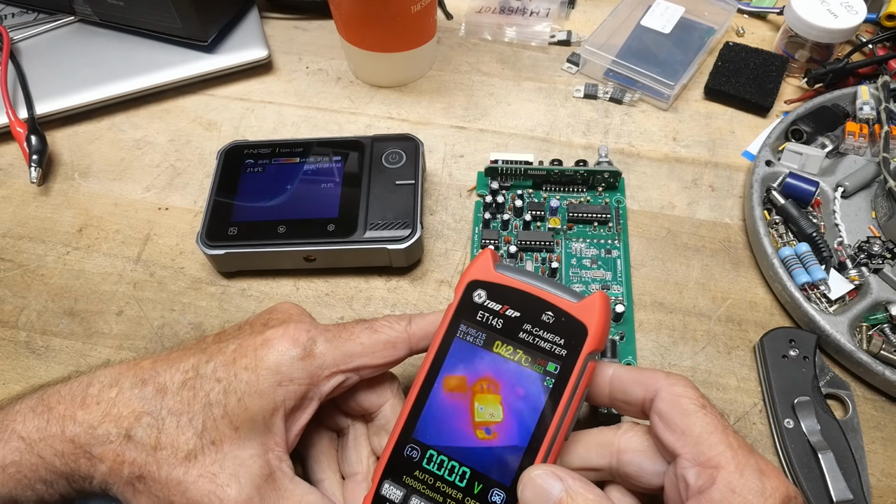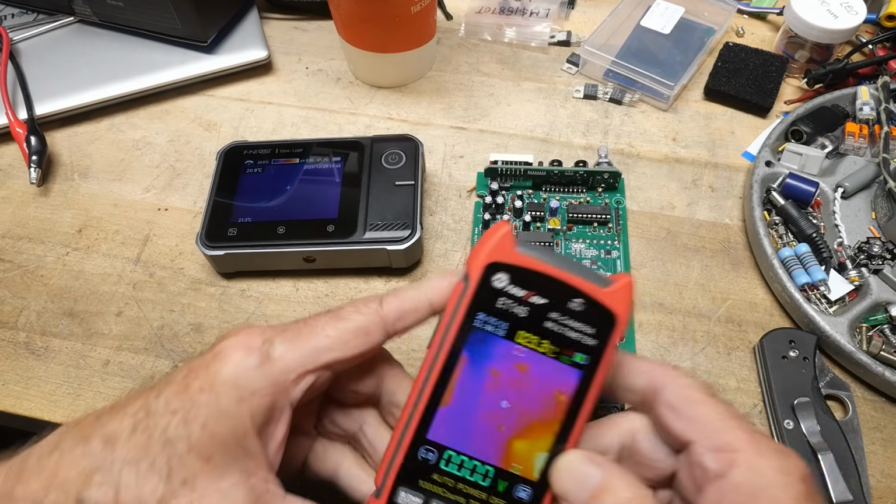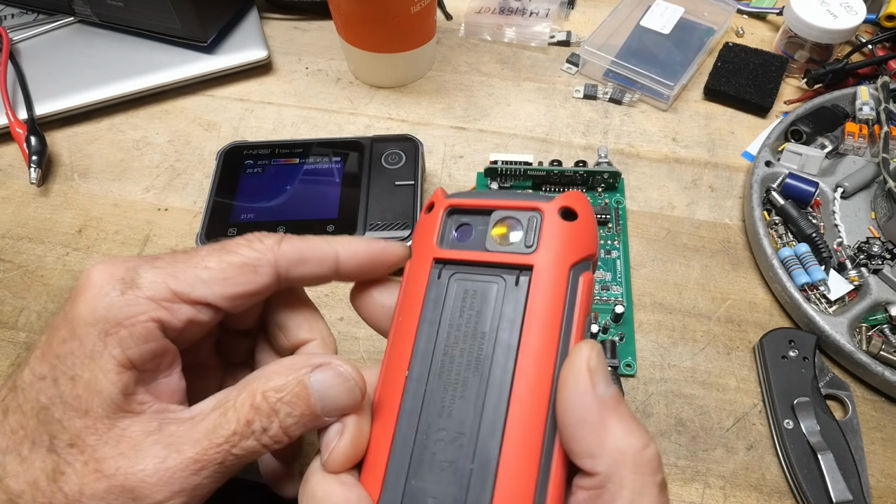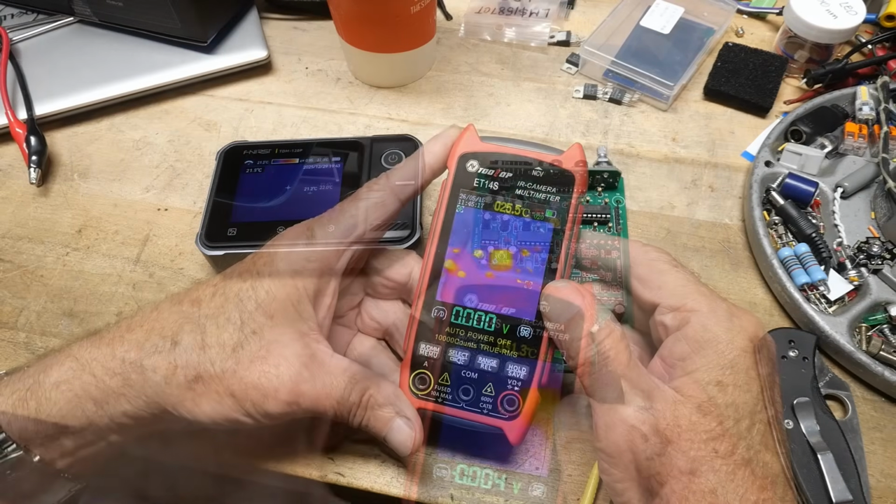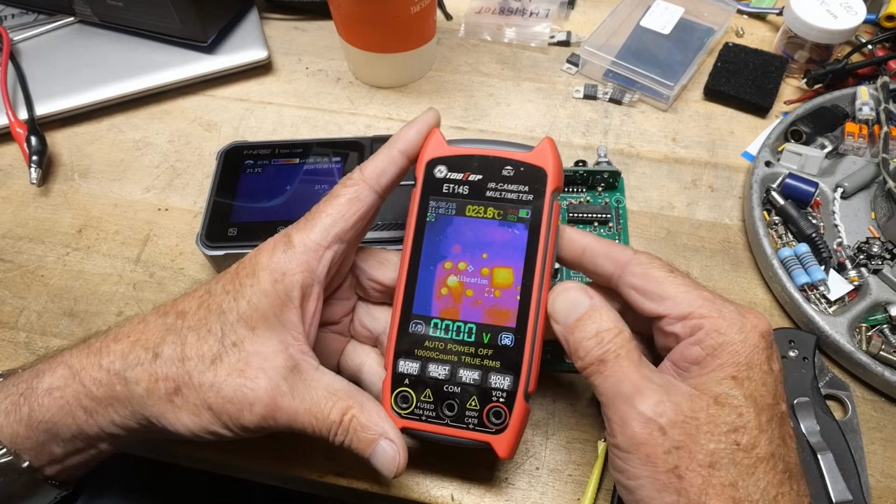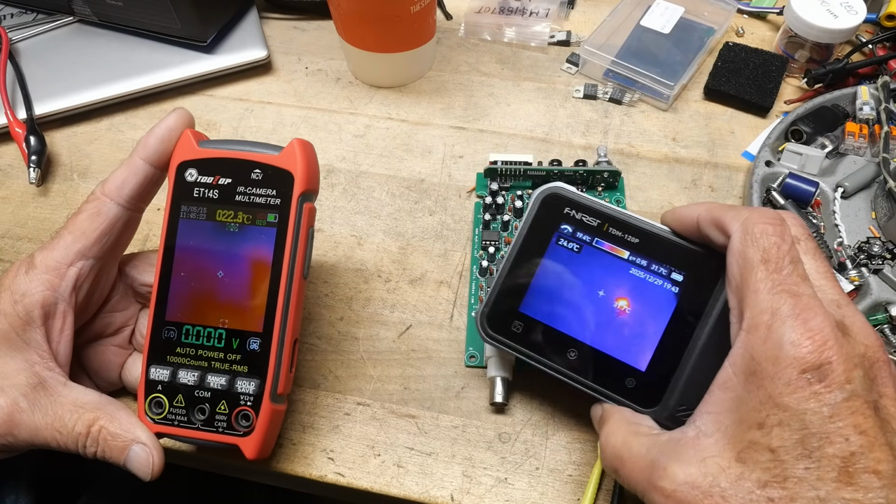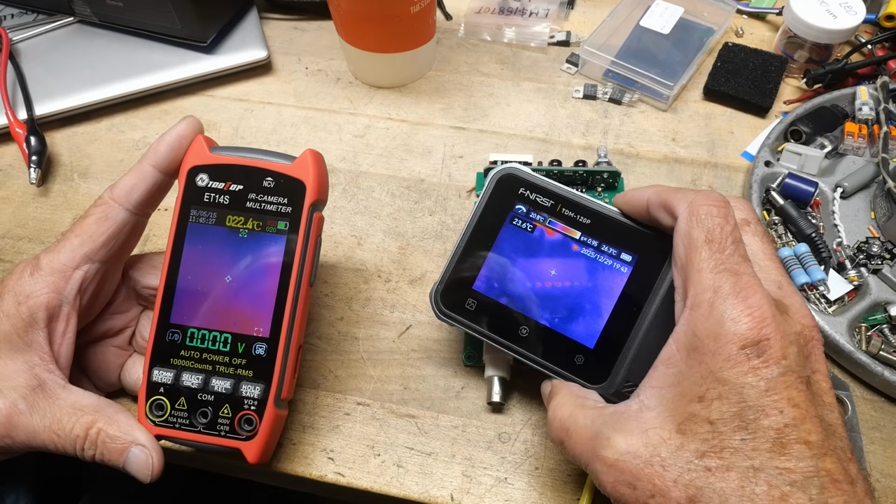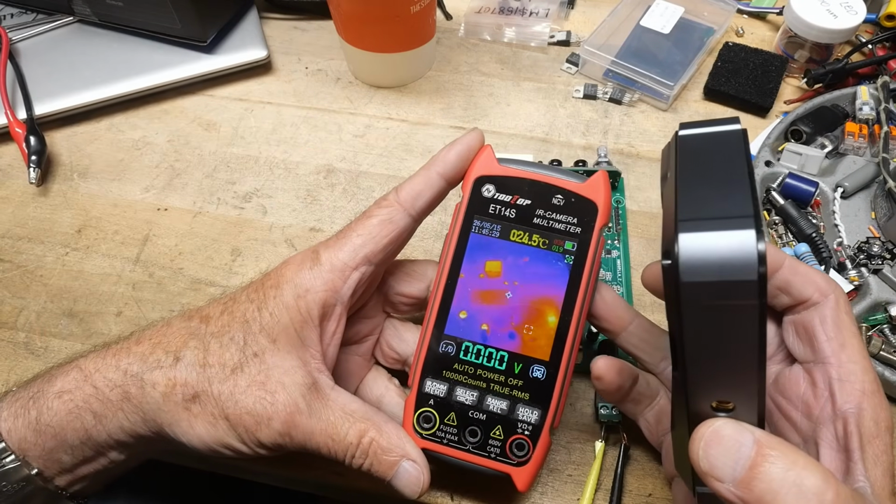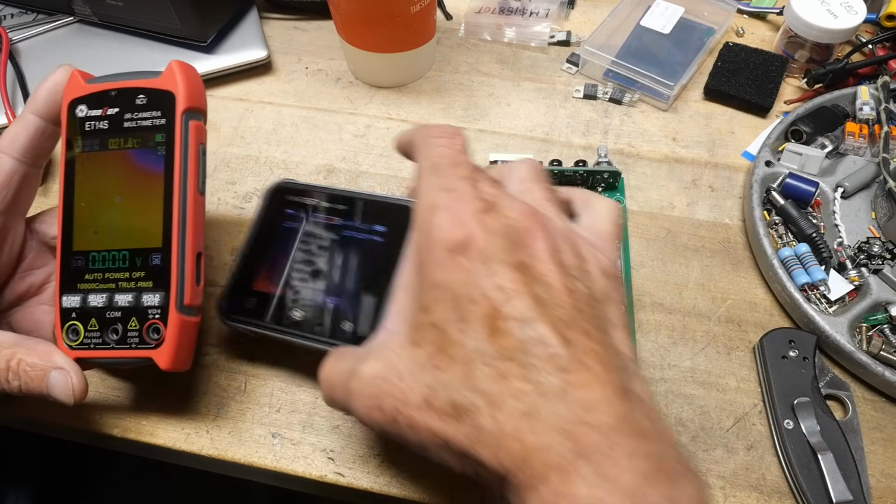So now we can come here. We can take a look, and this is without the macro lens. Is it? Yeah, without the macro lens. It's not quite as good. So that's what I wanted to test. I wanted to see the resolution. Let's take a look at that IC right there, and then we'll take a look at it with this one. Yeah, I think this is a better sensor.